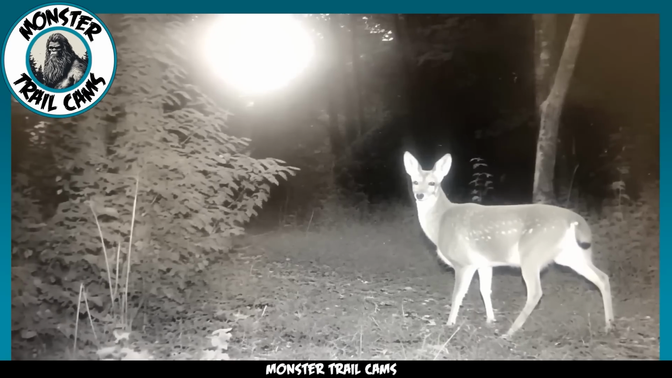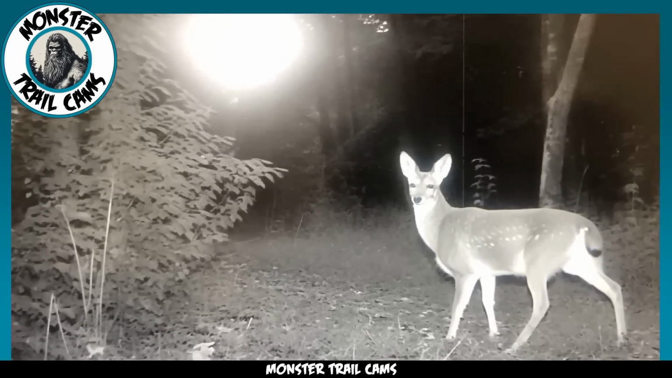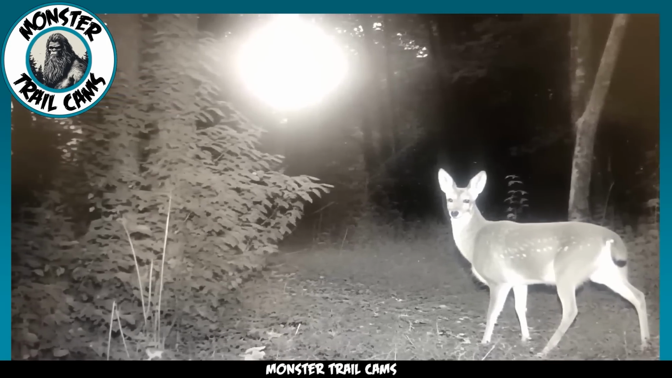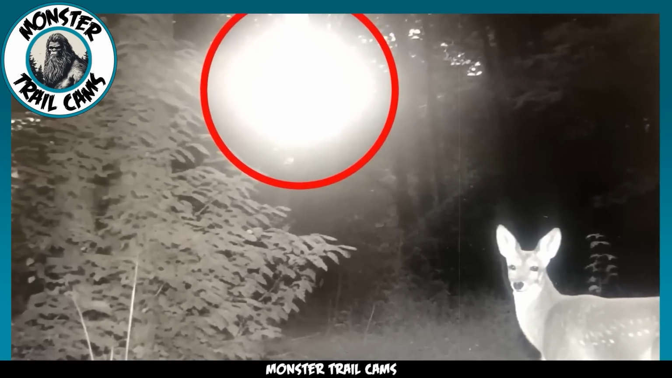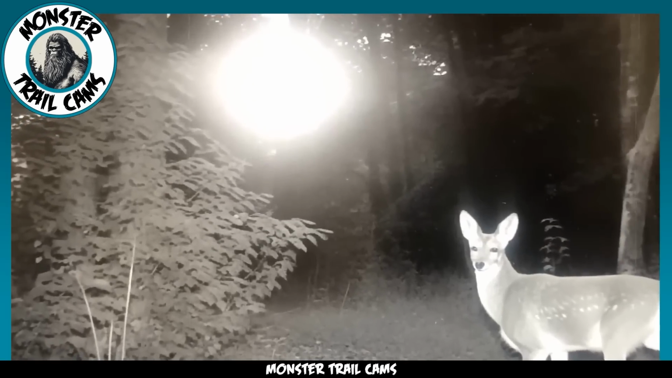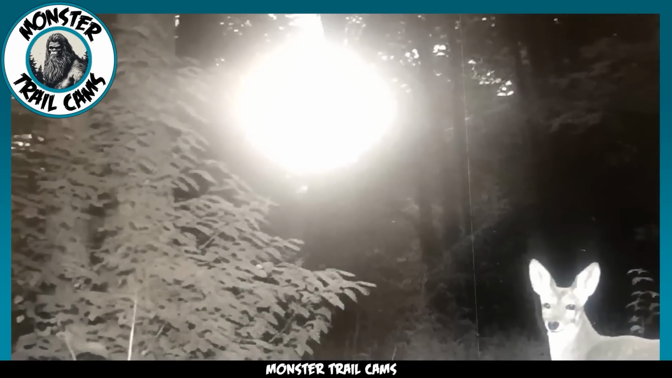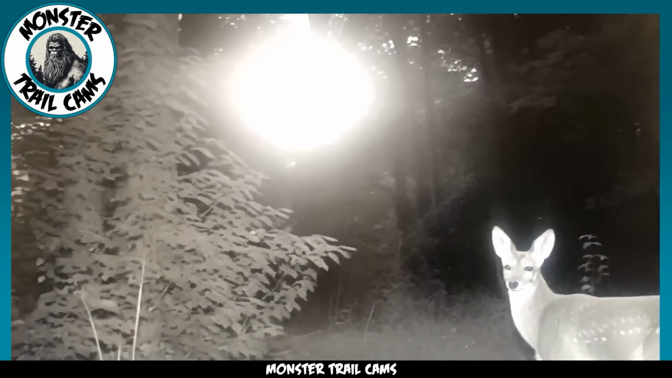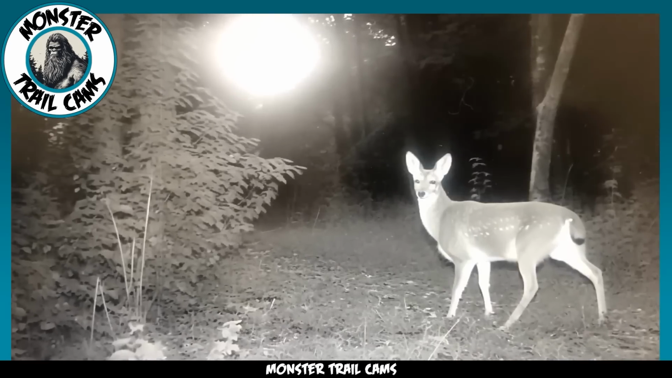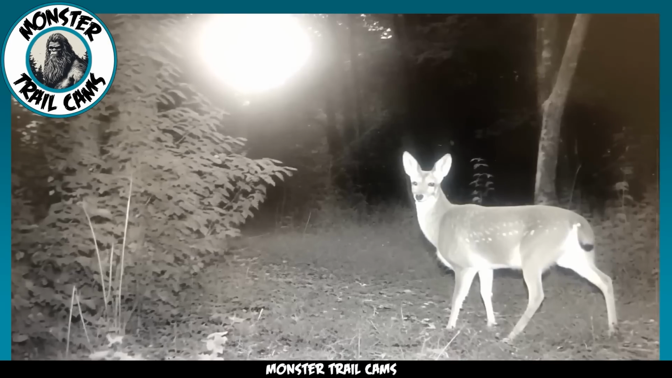The deer, with its delicate features and alert demeanor, seems to be unusually fixated on something in the vicinity of the camera. One might initially assume that it is merely curious about the camera itself, but the deer's focus appears to extend beyond the lens, as if it is acutely aware of something else in its environment. Now, let us turn our attention to the illumination in the footage. There is an undeniable light source emanating from the direction of the camera, which is likely the result of the camera's infrared sensor. However, what truly piques our curiosity is the presence of an additional light source that can be seen at the upper portion of the frame.